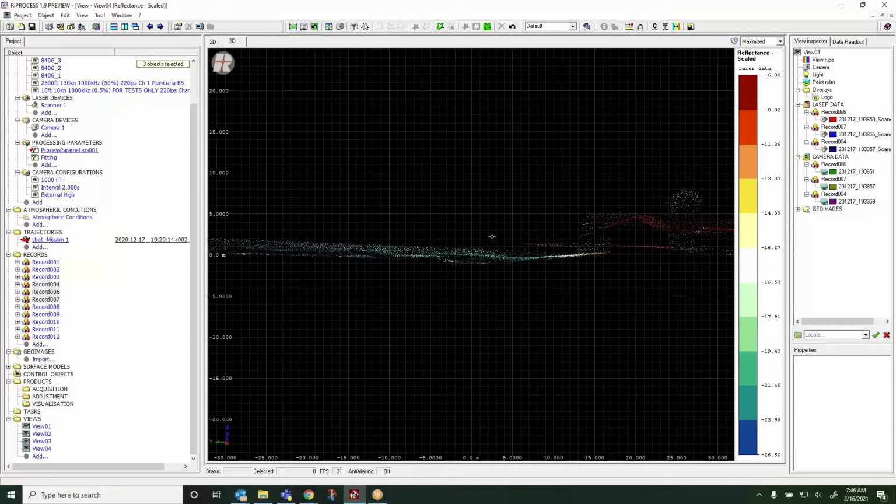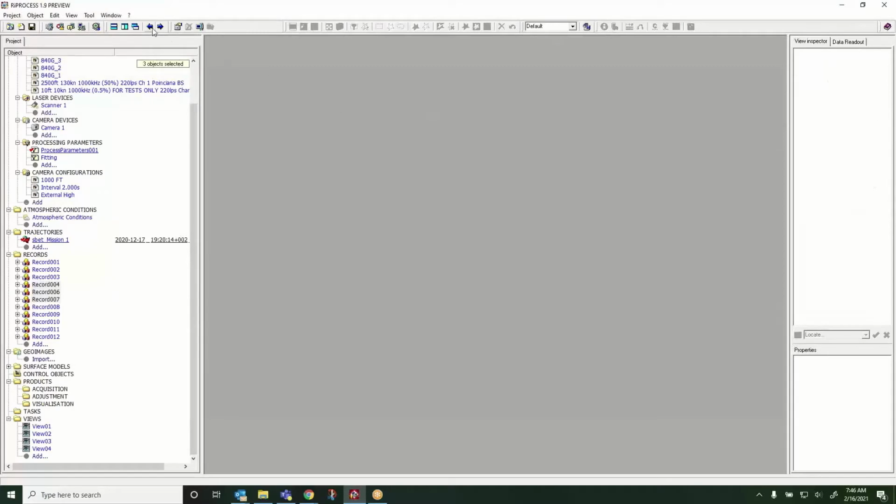So we need to create a water surface model. Well, to create a water surface model, we have to classify, you guessed it, the water surface. So let's go ahead and look at creating the water surface model.